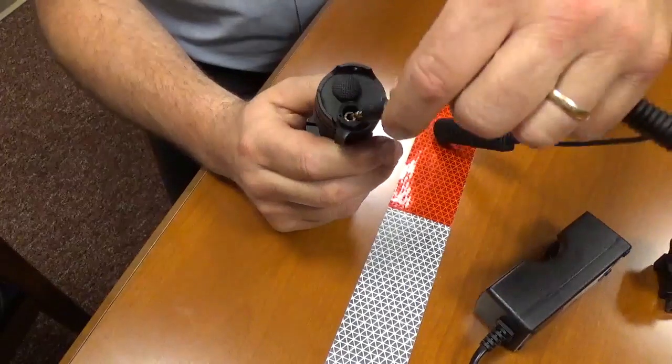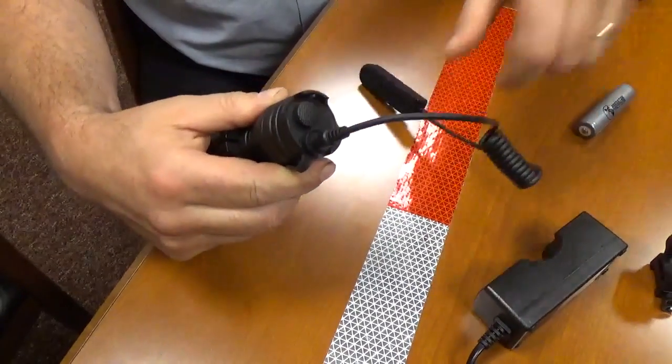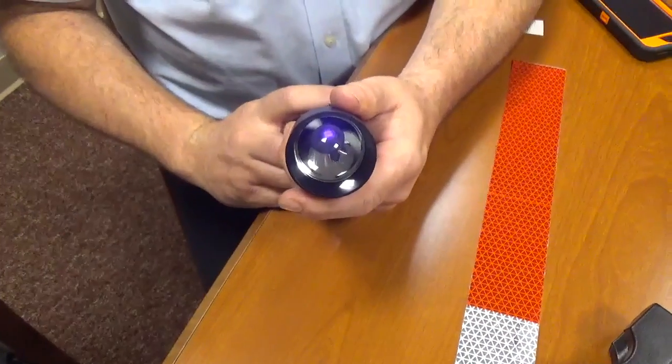The intensifier switch just plugs in right here in this port, and like Barry said, it's got Velcro on it where you can Velcro it to your gun stock to where you've got it at your thumb. Power on, there again, off. Then you've got your brightness and dimmer.